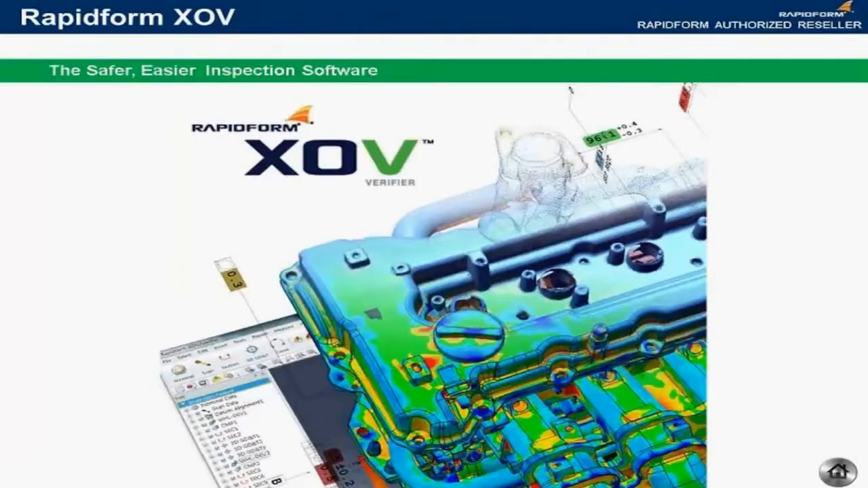So that's the quick overview of Rapidform XOV. I'm going to hand things over now to Michael Mock. He is our product manager for the Americas, and Michael's going to give us a live demonstration of the measurement process, both probing and scanning in XOV3.